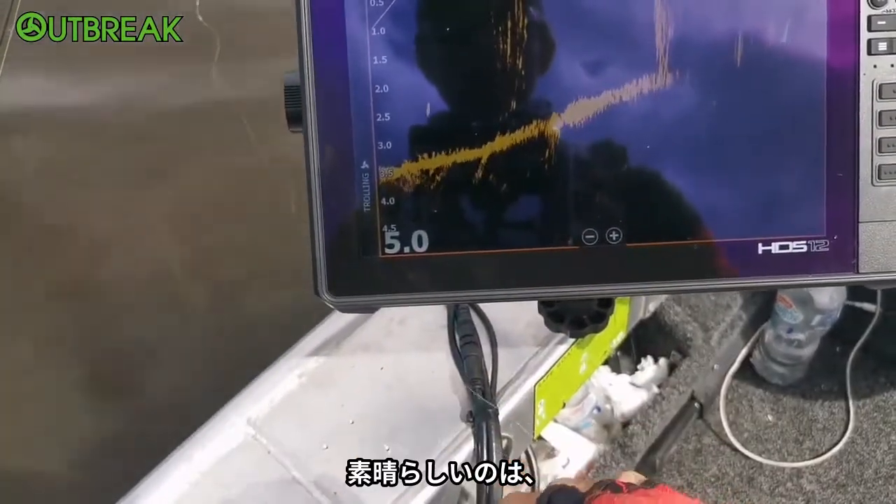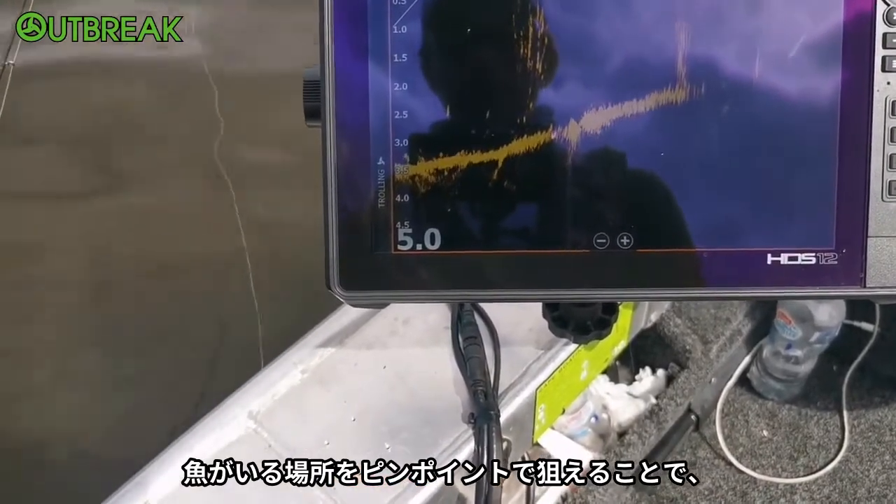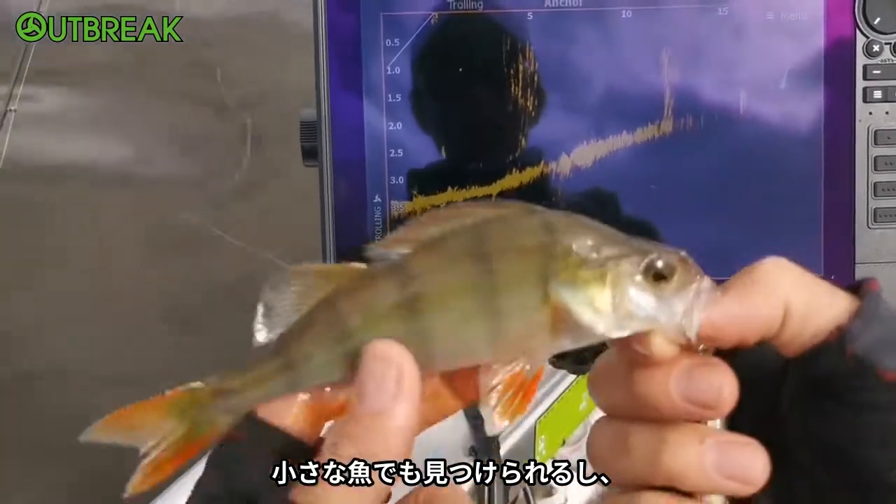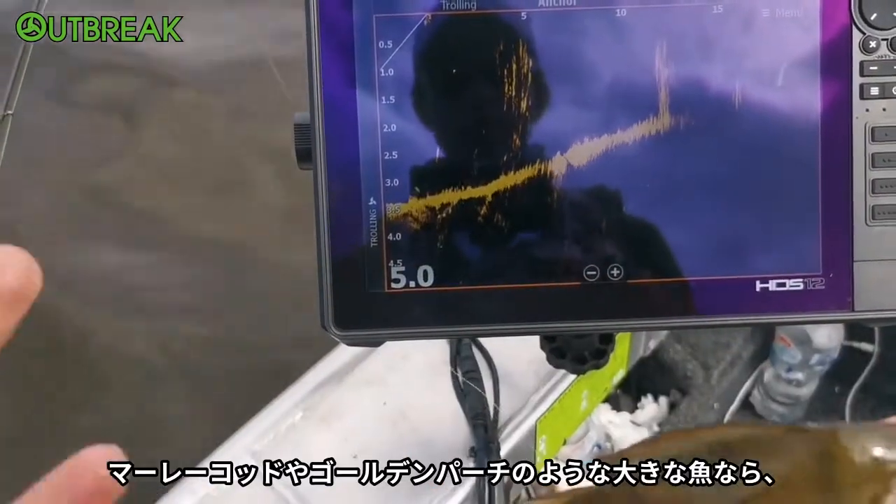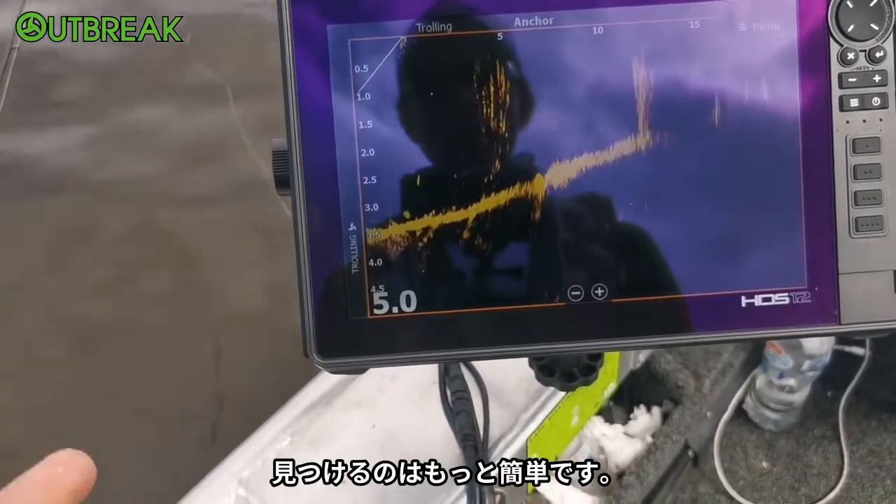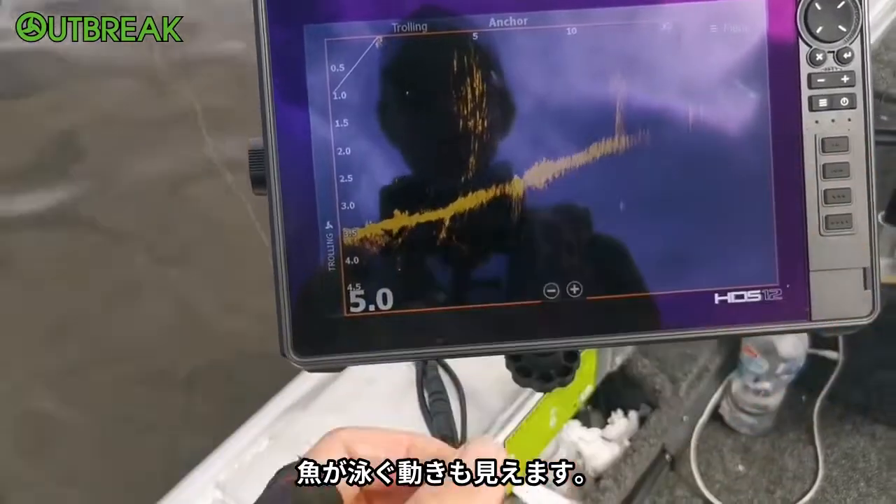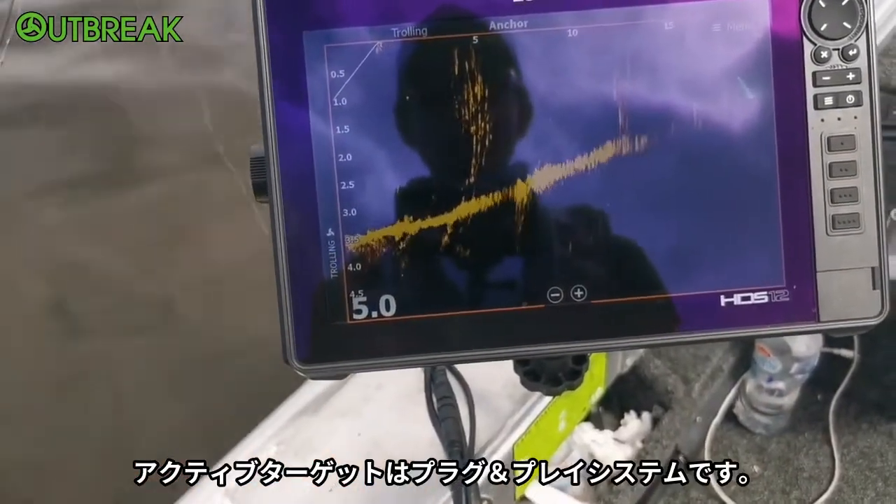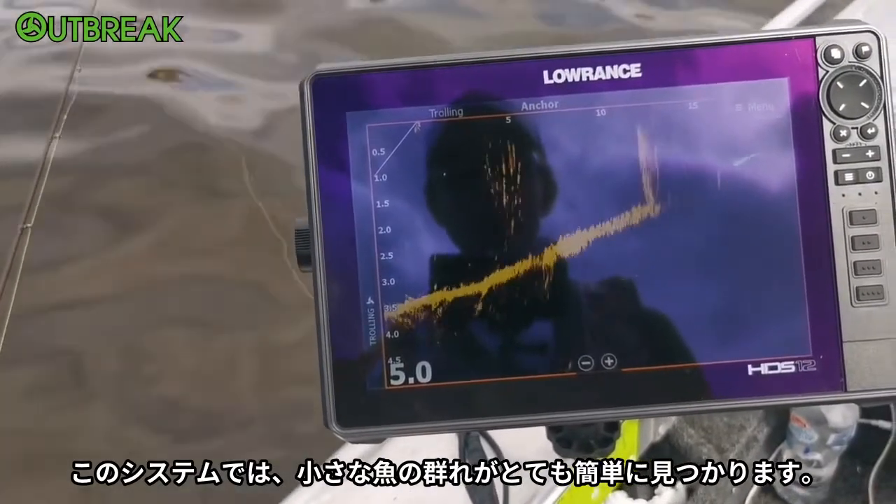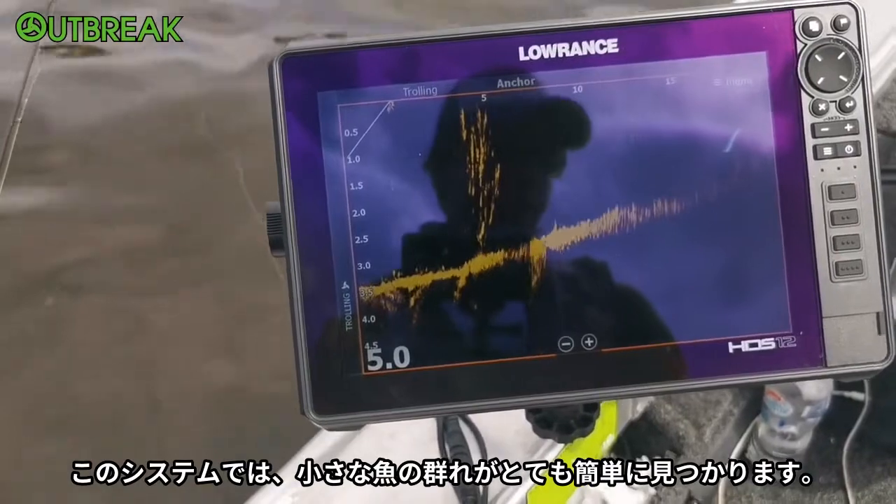And that's the beautiful thing about being able to pinpoint where the fish are, finding them, even the little fish. The bigger fish that come through, so the Murray cod and the golden perch, they're a lot easier to define. You can see their fins, you can see the sway of the fish's movement. It's a plug-in and play system. Just the small little school fish come up so easily on this system.